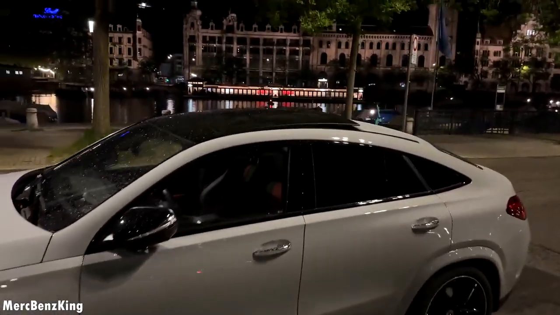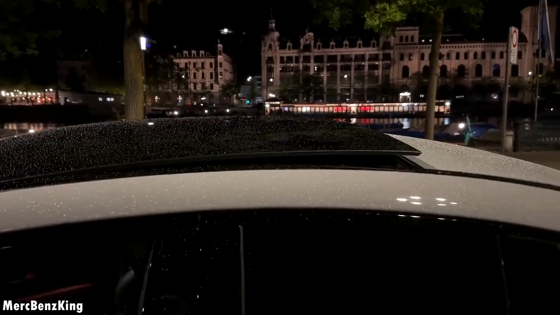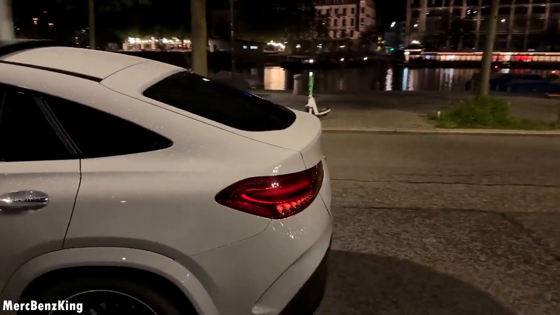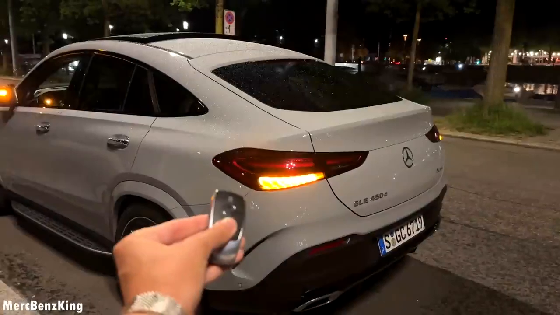The panoramic roof, which is currently tilted. And beautiful shaped tail lights, the same shape as the pre-facelift, but just a different pattern.